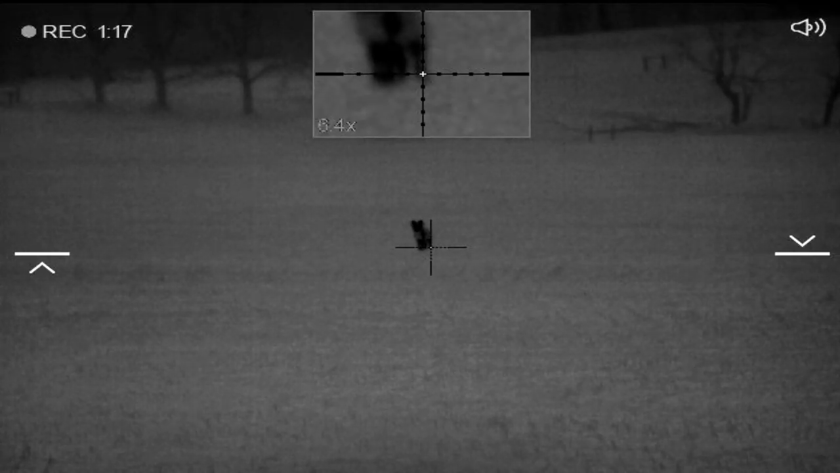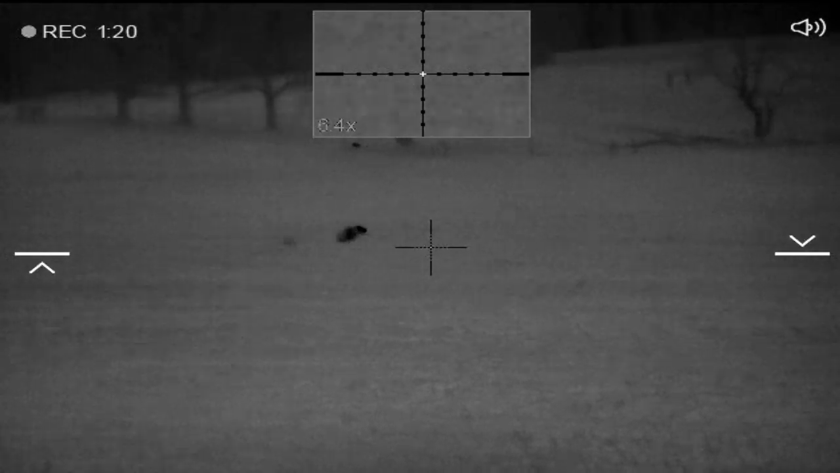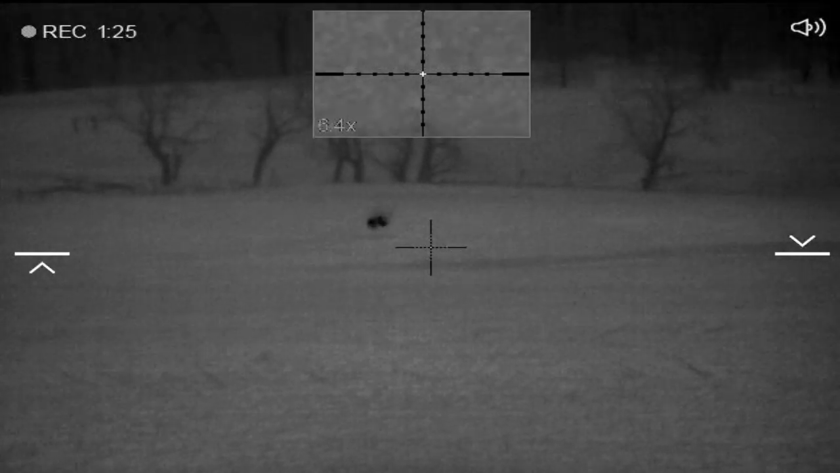Probably every bit of 100. It ran 100 yards and went down, but it got wild and western there for a minute. The boys lit it up. I guess he killed it on the first shot, but anyway, we seen him out there after. We forgot the good camera light in the truck. We're a long ways from the truck. We're gonna catch him walking up over here and get the full story on everything, but we let that coyote come right in our lap, man.